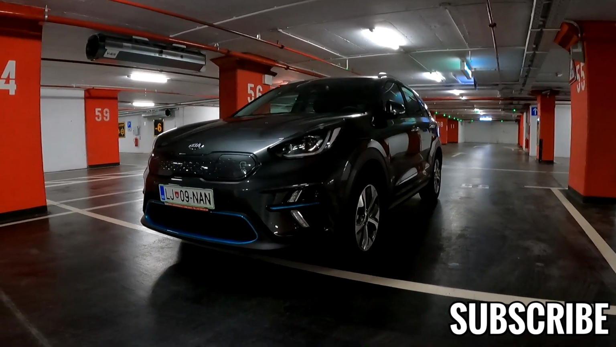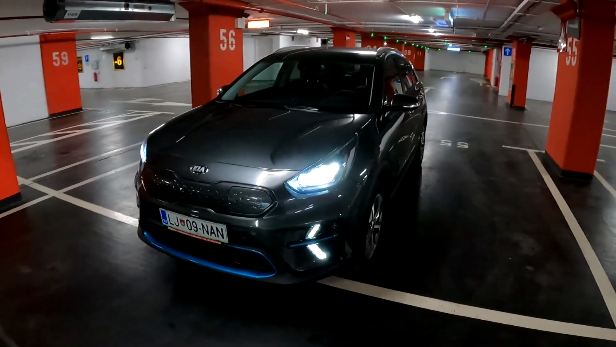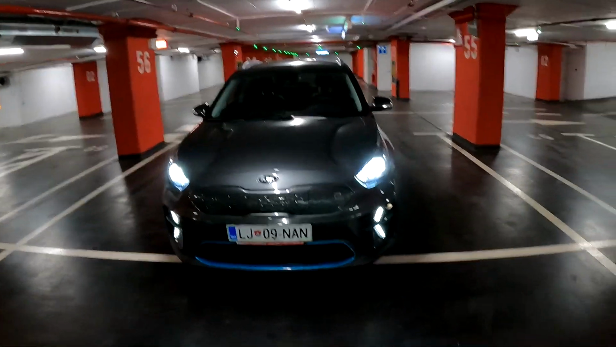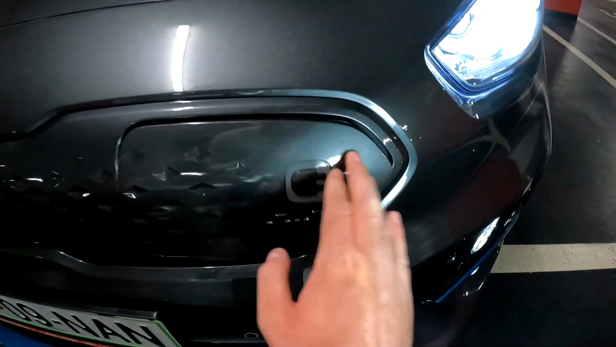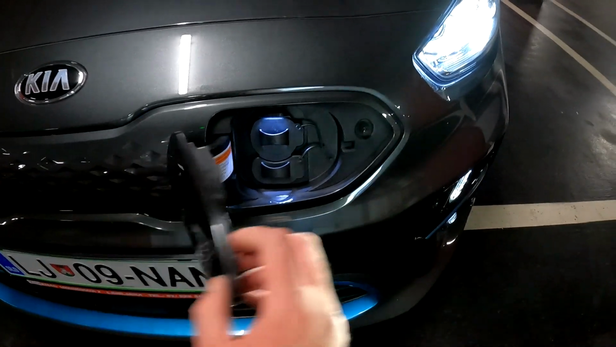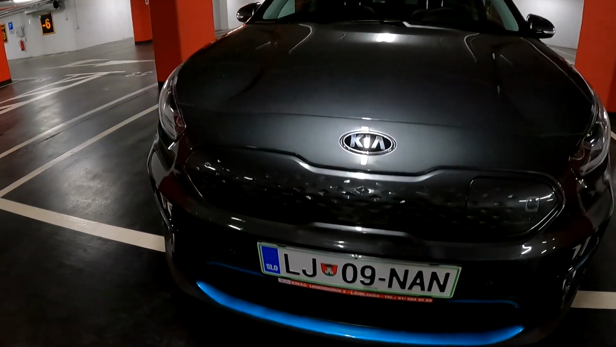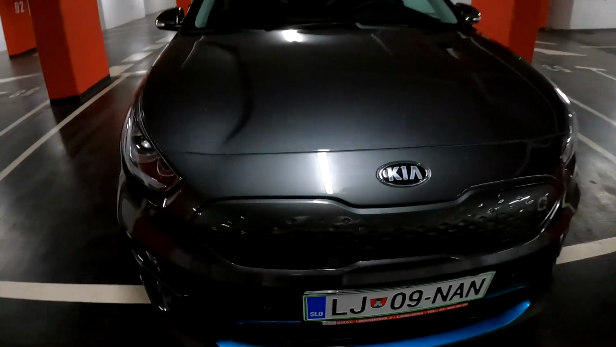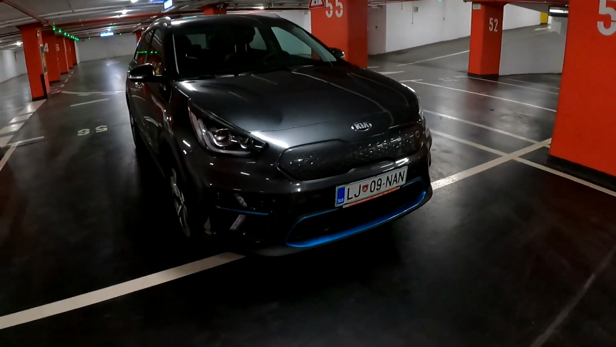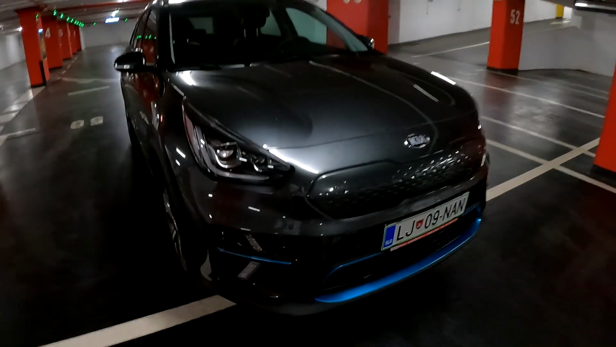Today we are going on a night point of view drive with this car, the all new Kia e-Niro, and as the name suggests, this is the fully electric car. As you can see, we have a charging port here on the front, and this is the well-known tiger nose grille, but of course on this model it's closed and does look pretty nice. You also have some blue elements so that you can see that this is an electric version.